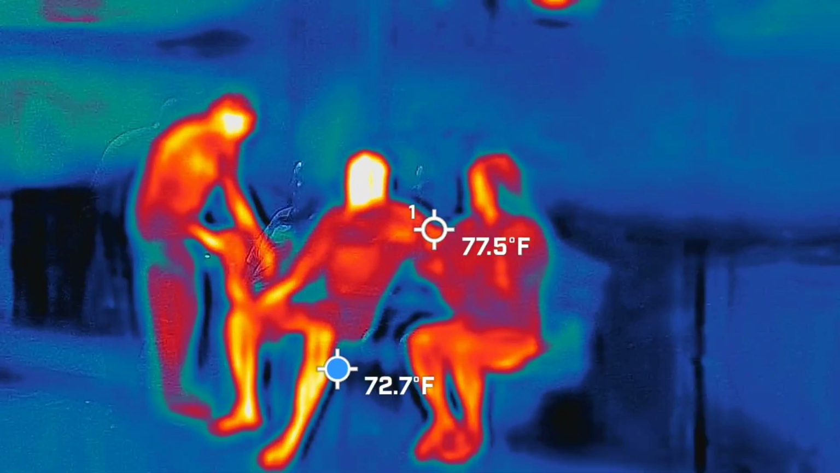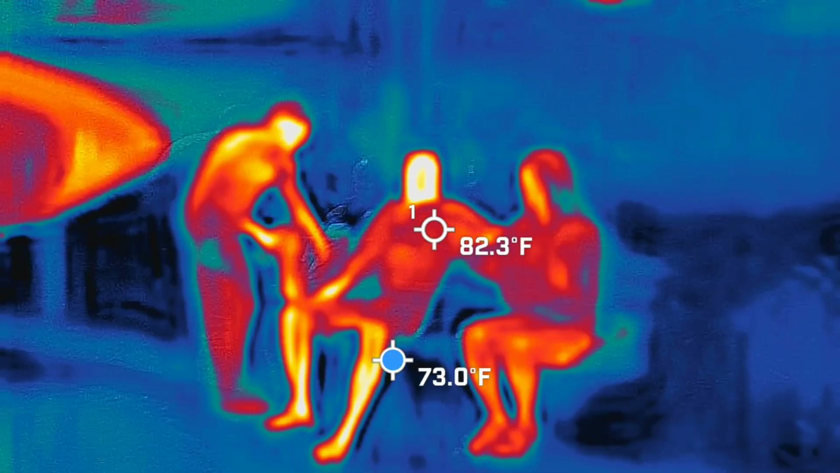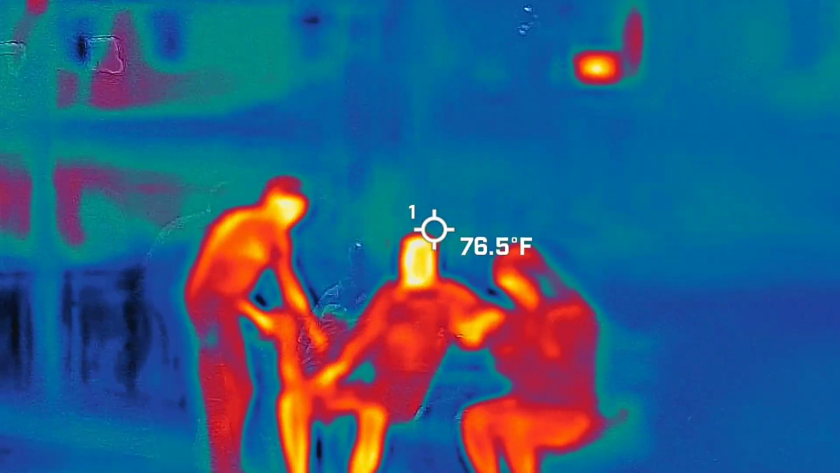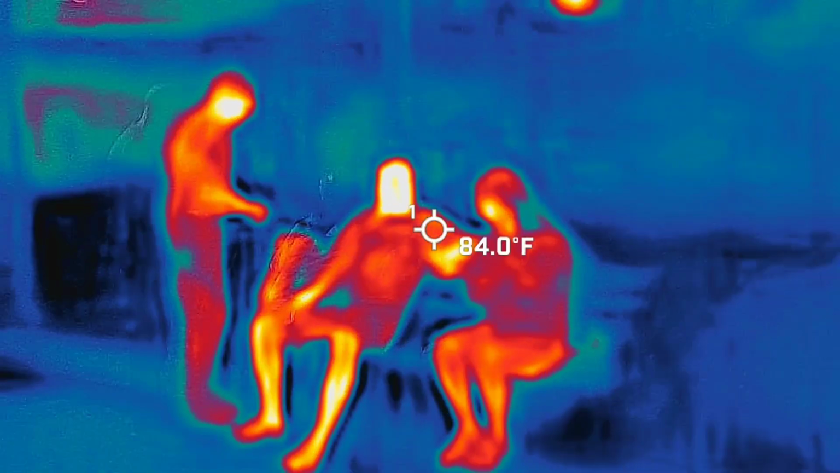Stop it. So you see the little switch at the very top where the red one is? Turn that the opposite way so it actually shuts off. Anything in there? I don't know if she has.